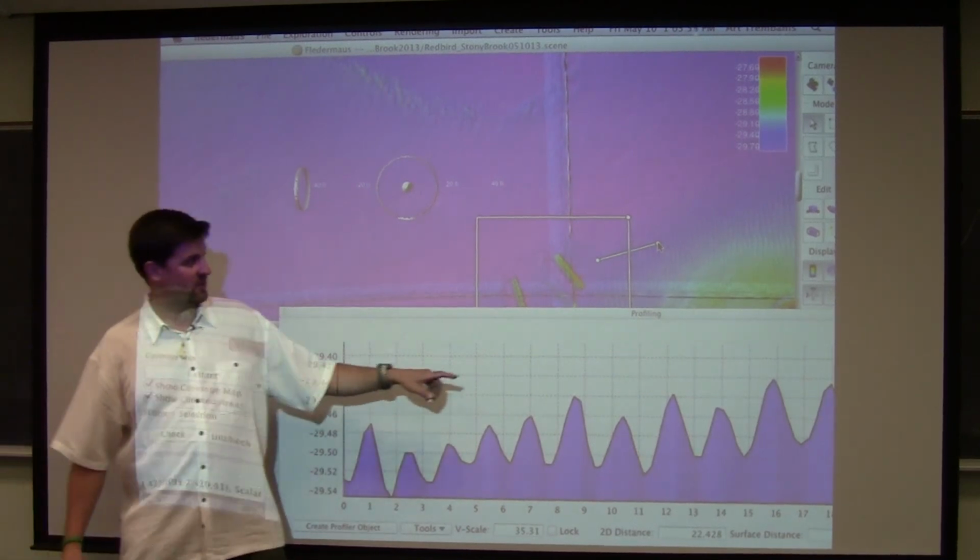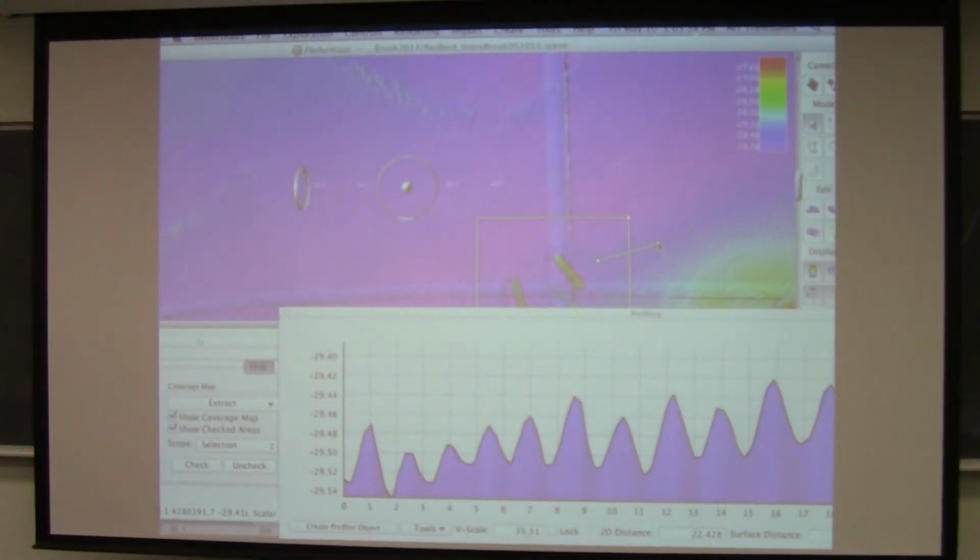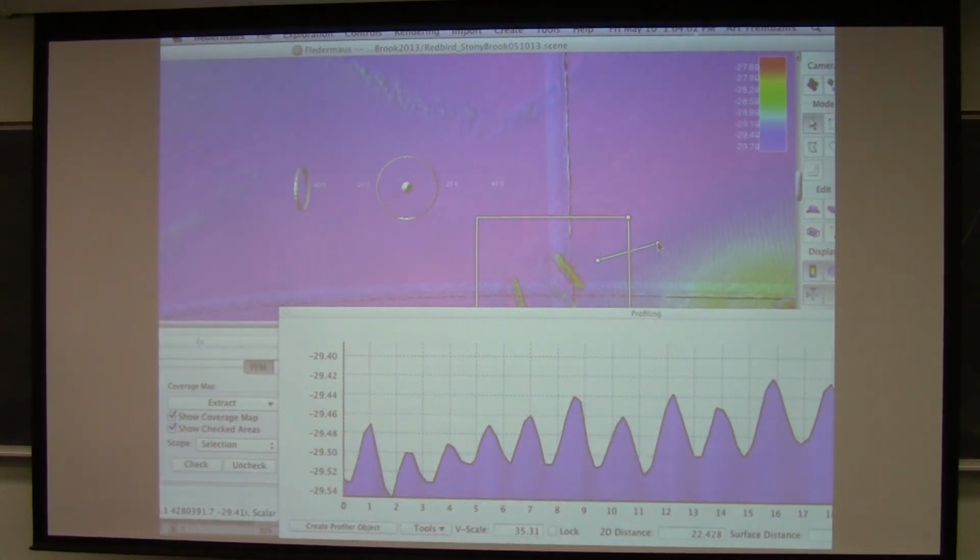And part of that is, again, bioturbation and physical changes to the ripples. Wavelength is much better preserved than ripple height. It has a larger order of magnitude, so it's just going to be better preserved. But height is very important.